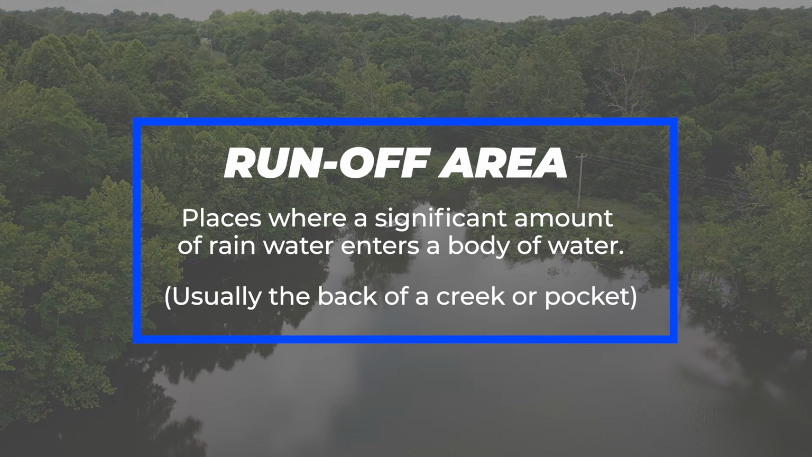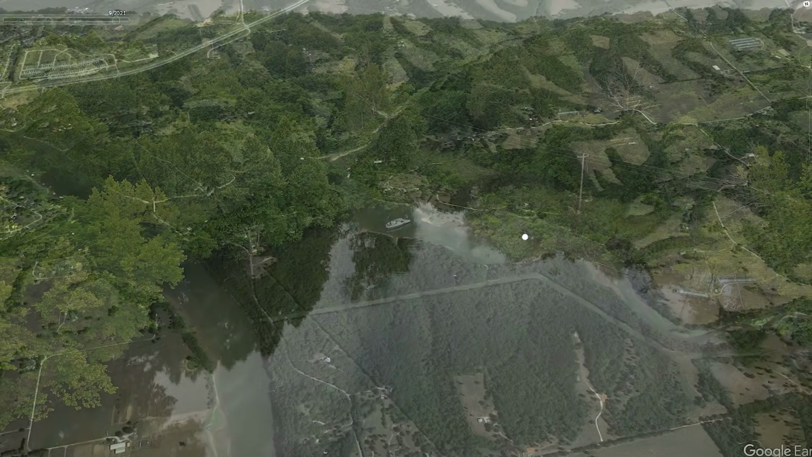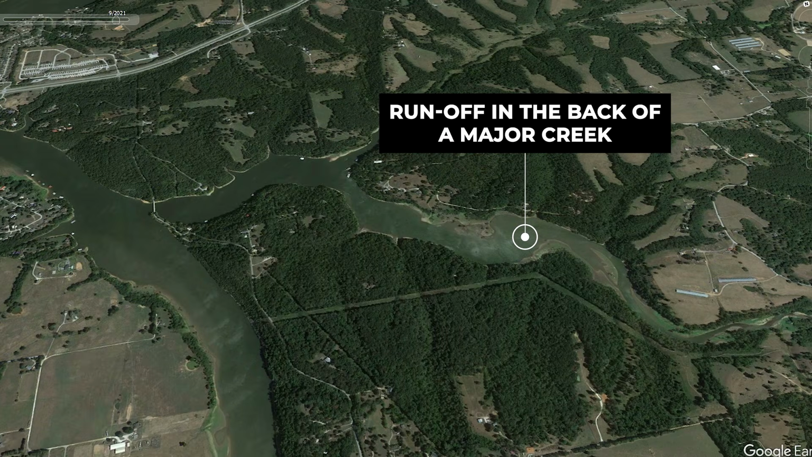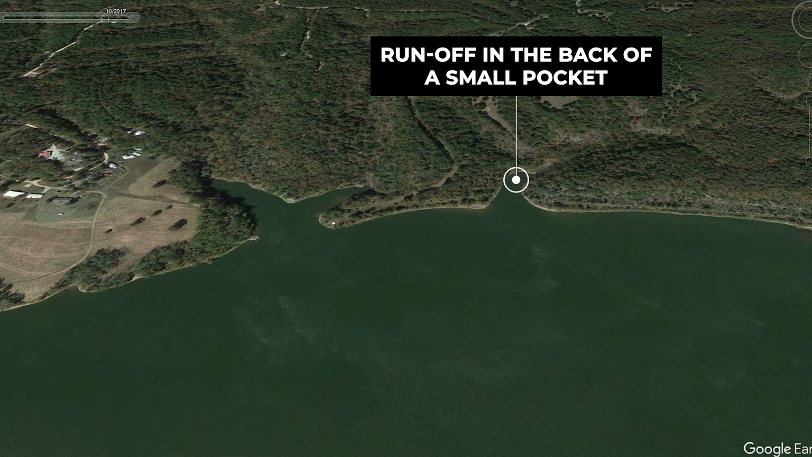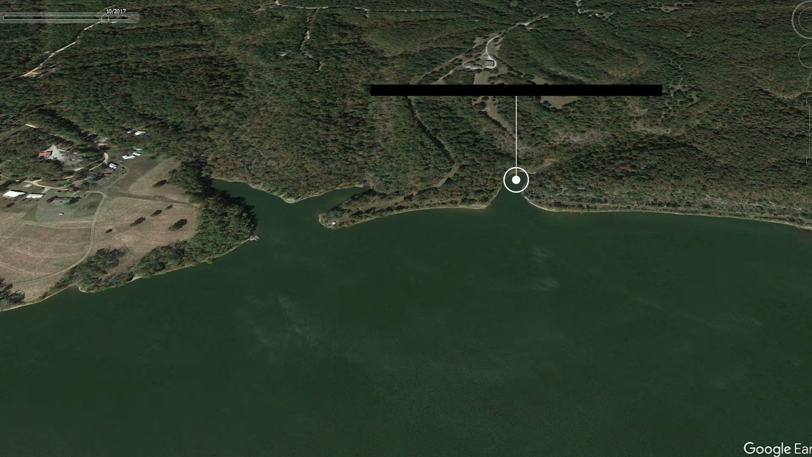Basically, it's any place where rainwater starts to dump into your fishery. Some of these runoff areas can be very obvious, like the back of a major creek, and others are very subtle, like a small pocket or cove off the main lake or a creek.